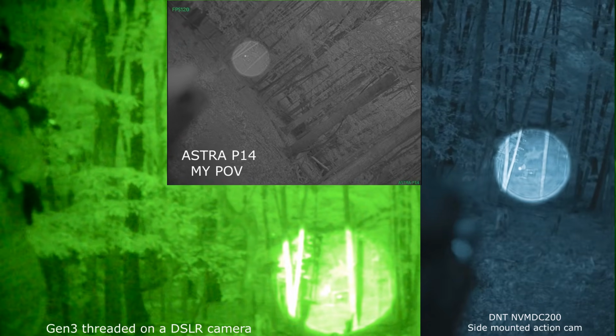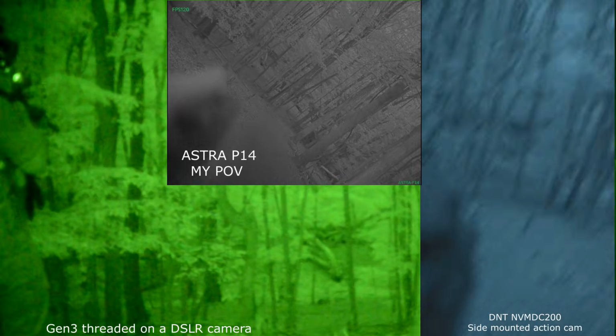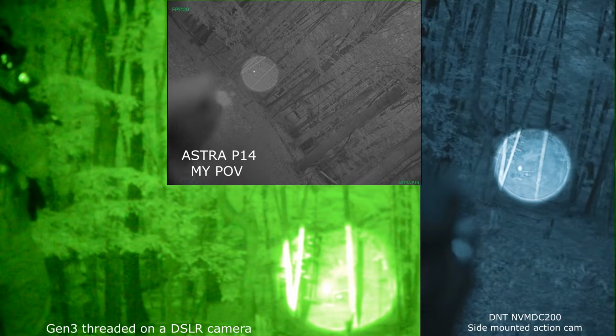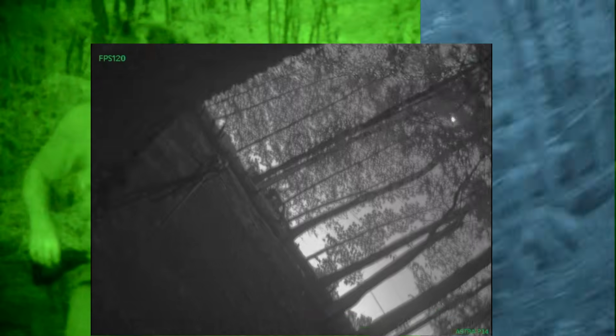I'm having contrast issues. Big time. That is a white painted target. And yeah, I'm struggling to see that white painted target for sure.